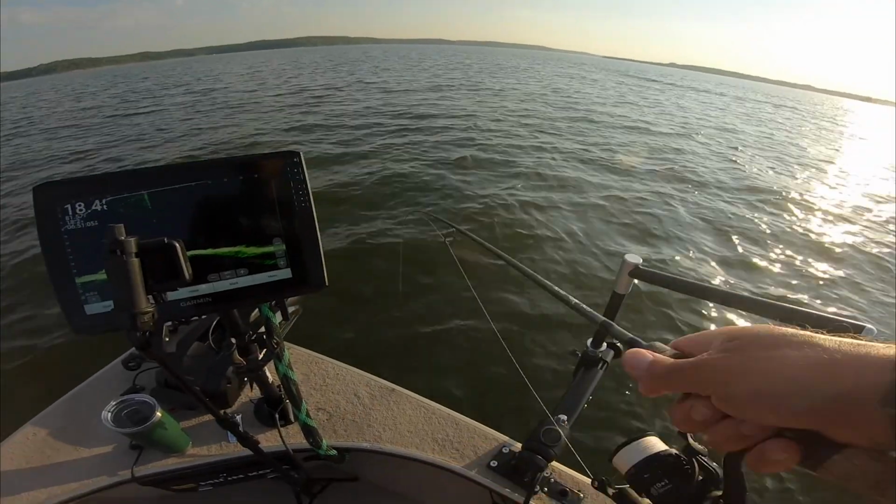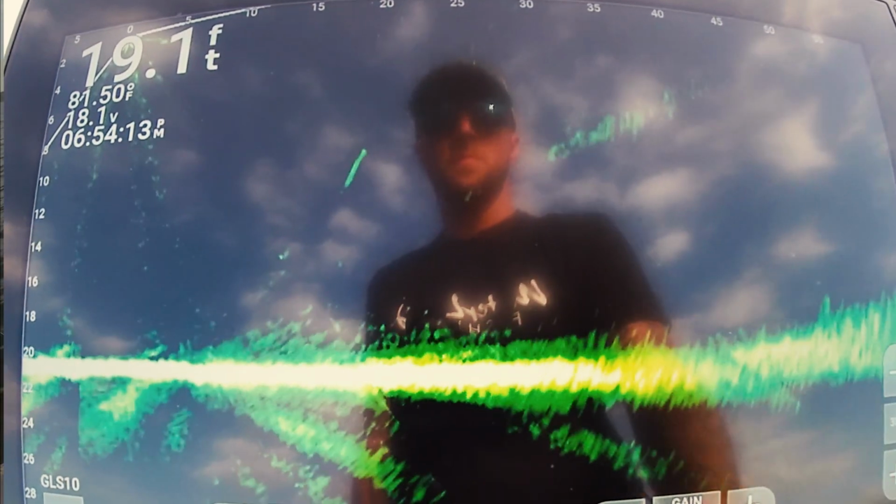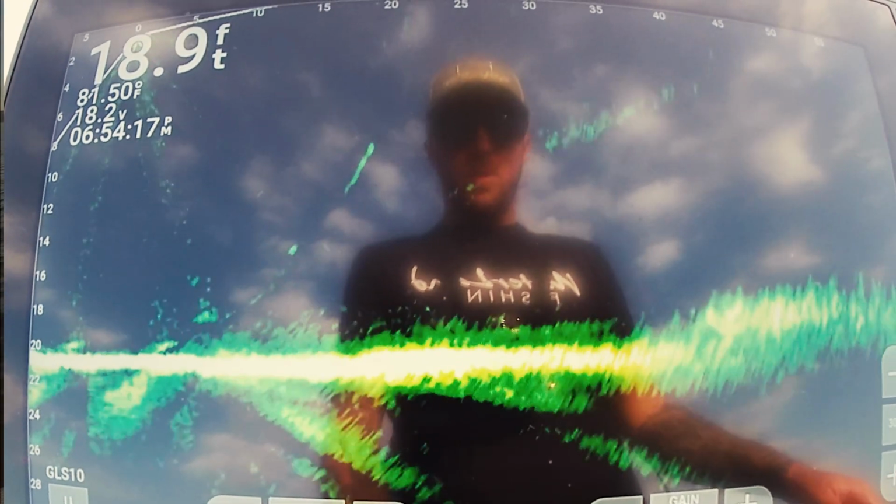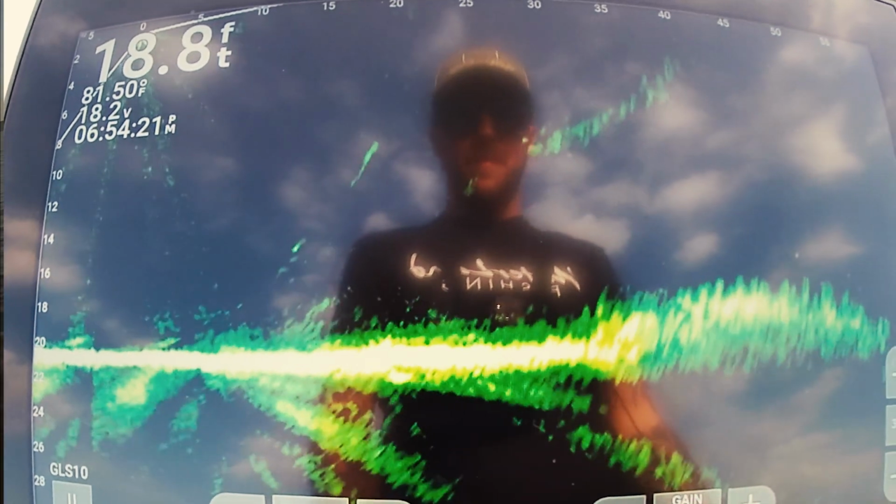Yep, I've kind of chilled out. Let's move to the next hump. Coming up on our next group of fish here, just over there. There's a little hump, and there's all the fish sitting right on it.